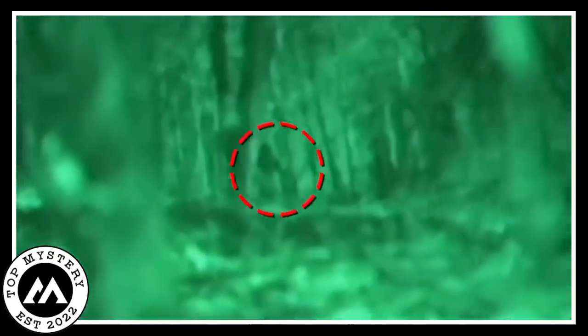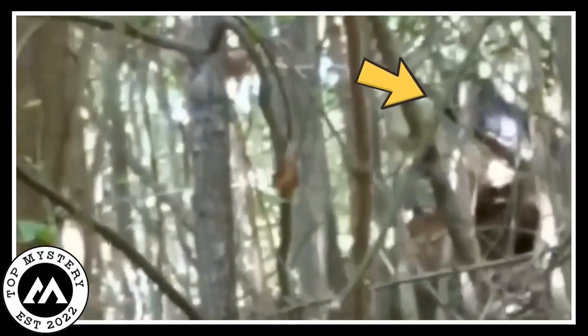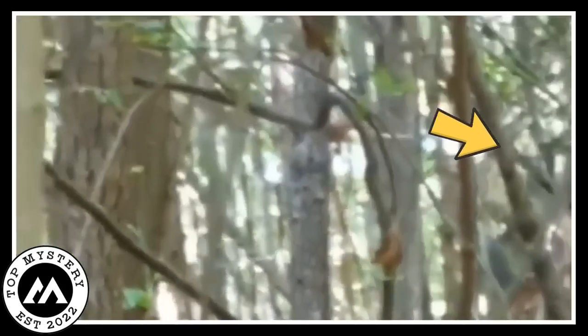Bigfoot, a huge creature moving mysteriously between light and dark. It walked with a strong purpose, like a ghost protecting nature's secrets. He's moving. He's moving.